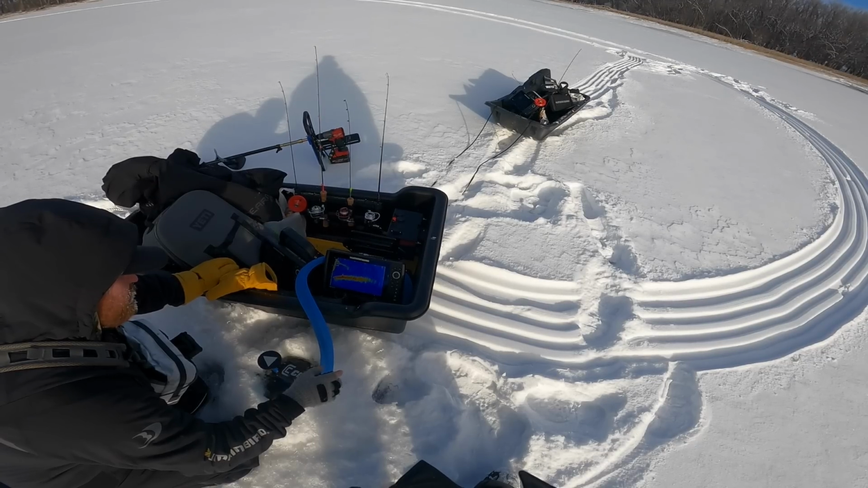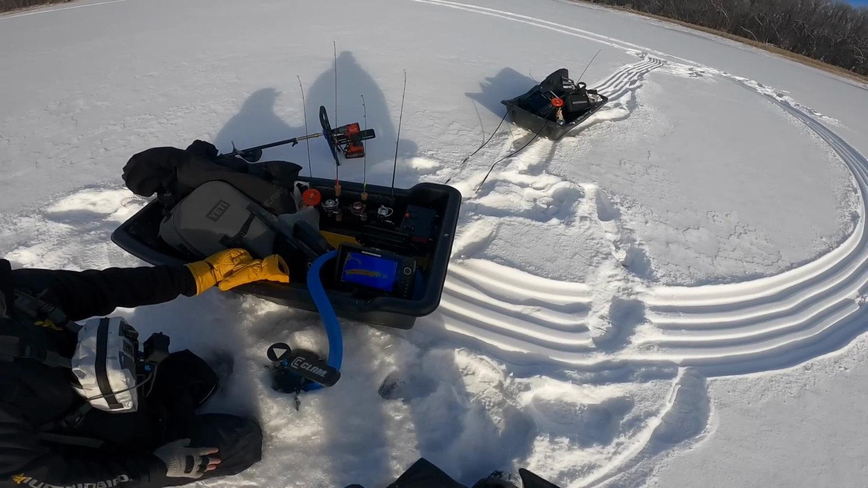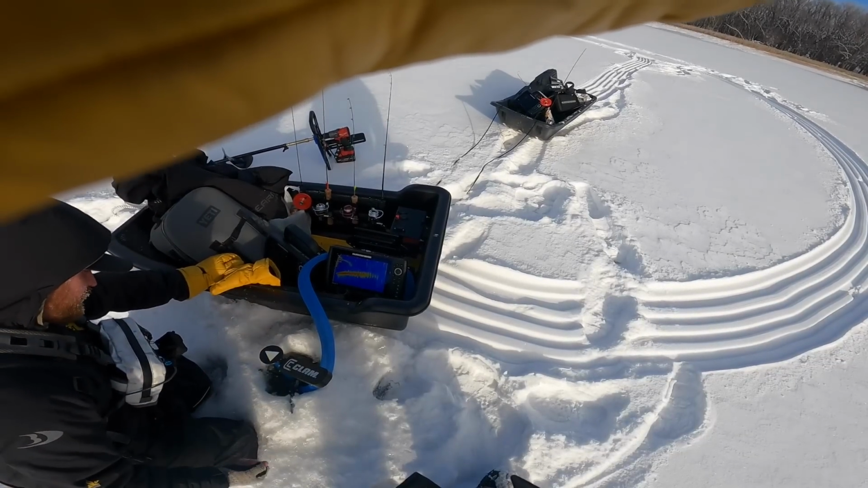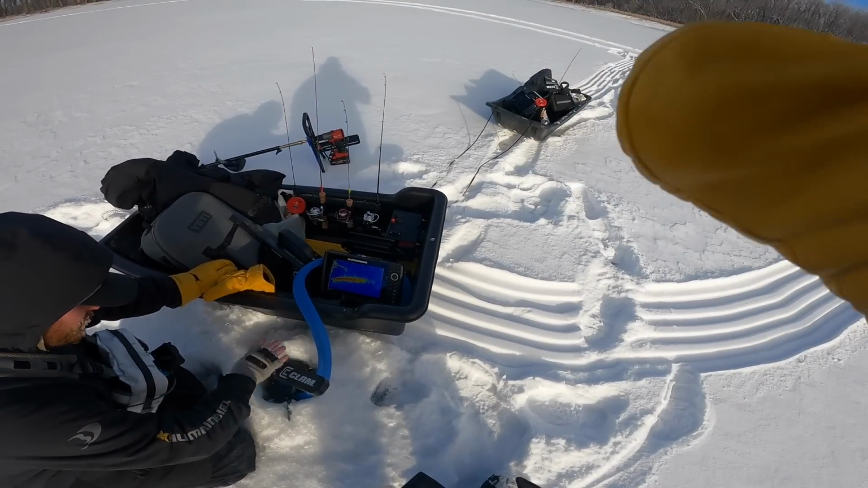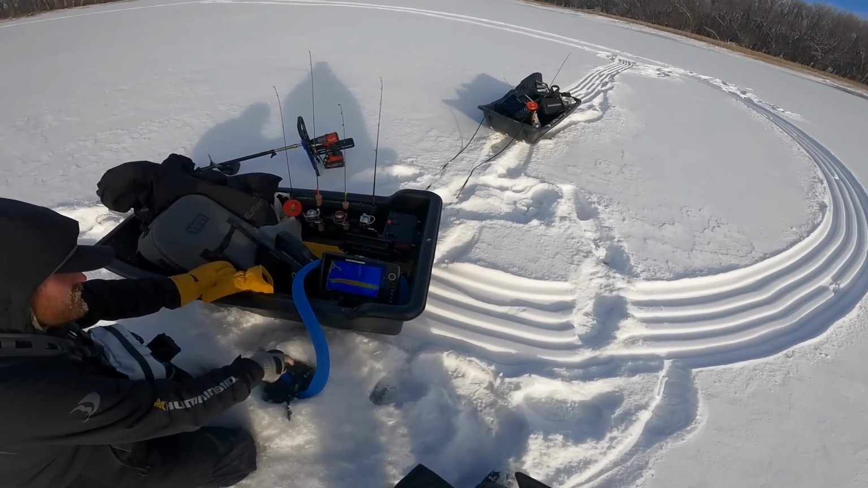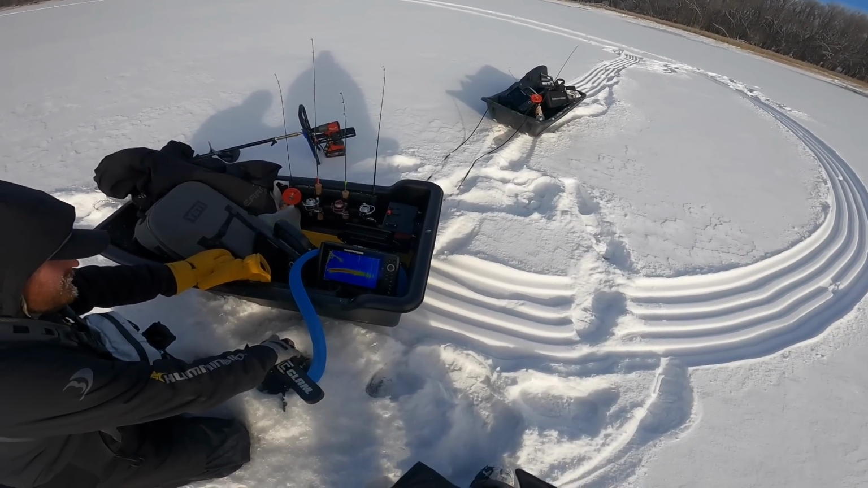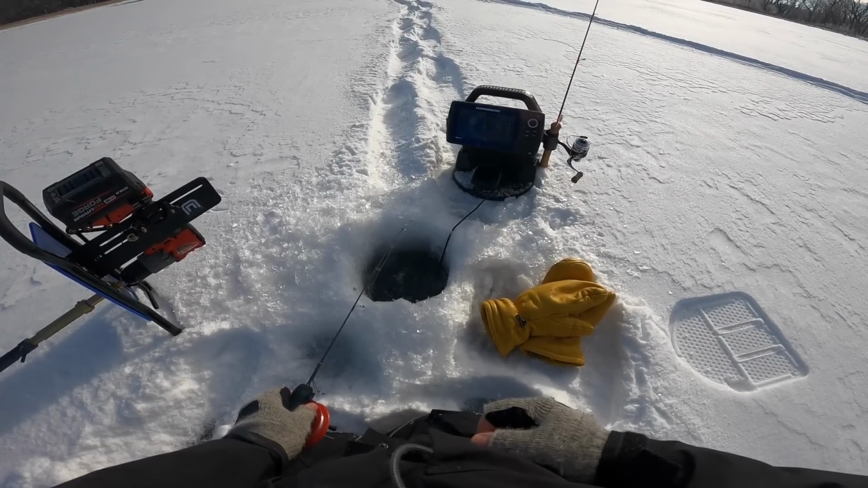That's big, whatever that is. I'm not gonna lie, I think it hit the deucer because I felt something. Like the deucer moved in my hand. I heard it go. It could have been a pike, just took a shot at it. That's funny. It was a huge fish, whatever it was. I don't think it was a crappie. I'm gonna clip.